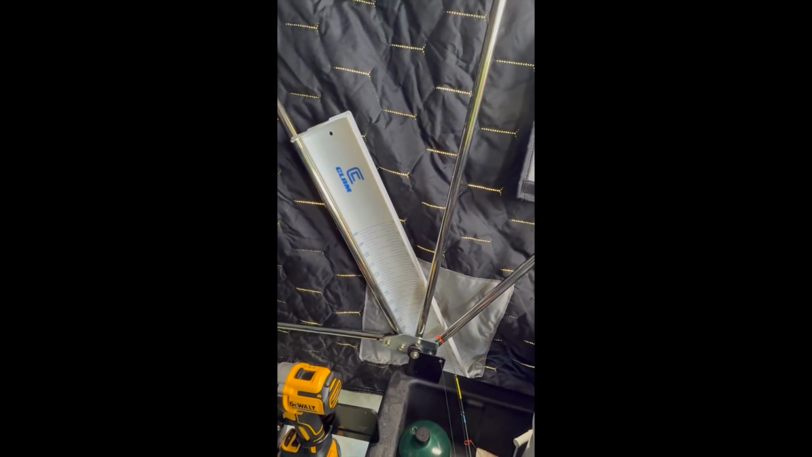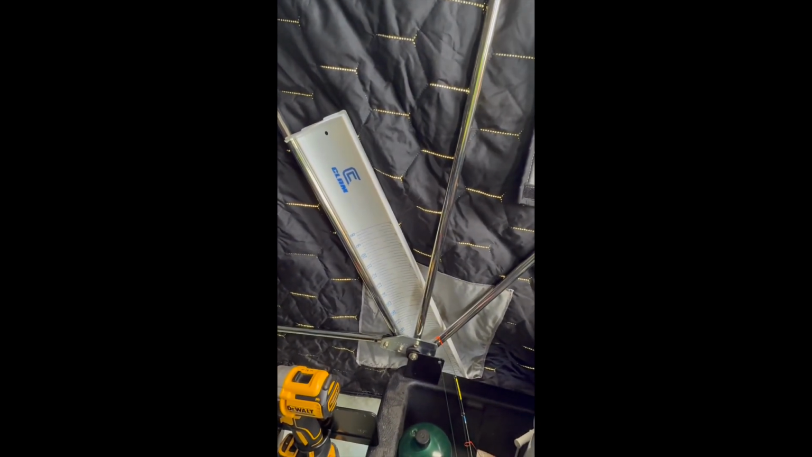The other thing that I got here is the Clam plastic fish measuring board.